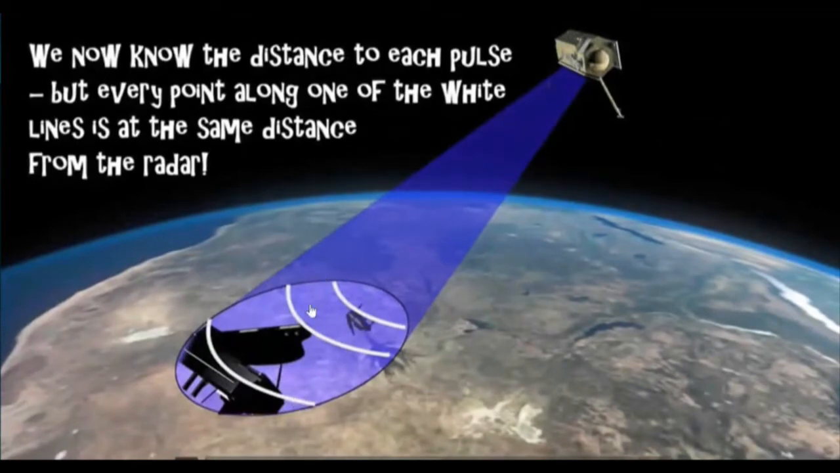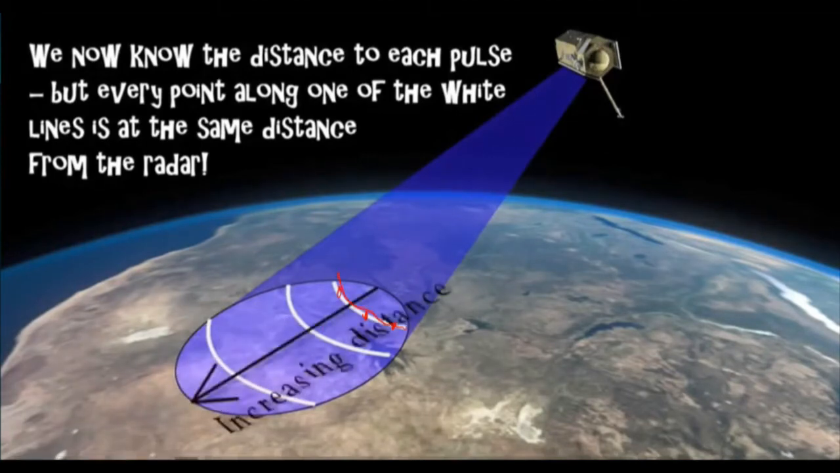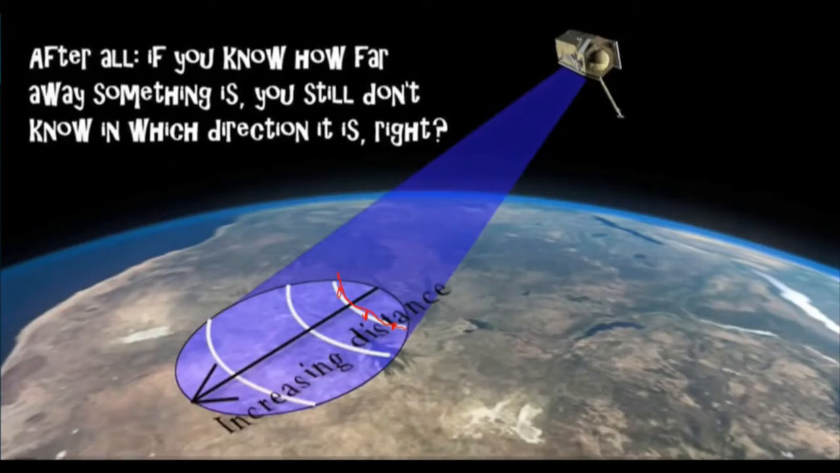Now see, the reflection from this point or from this point or from this point would not be possible to discriminate, because along this white line all of the energies are coming at the same instant.